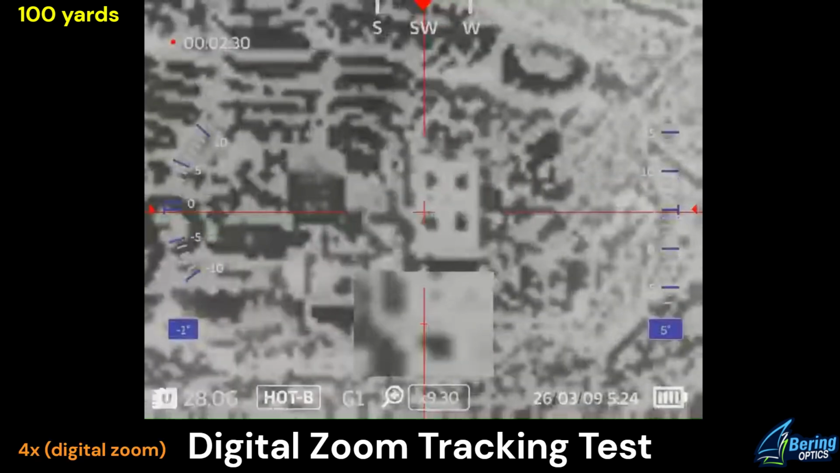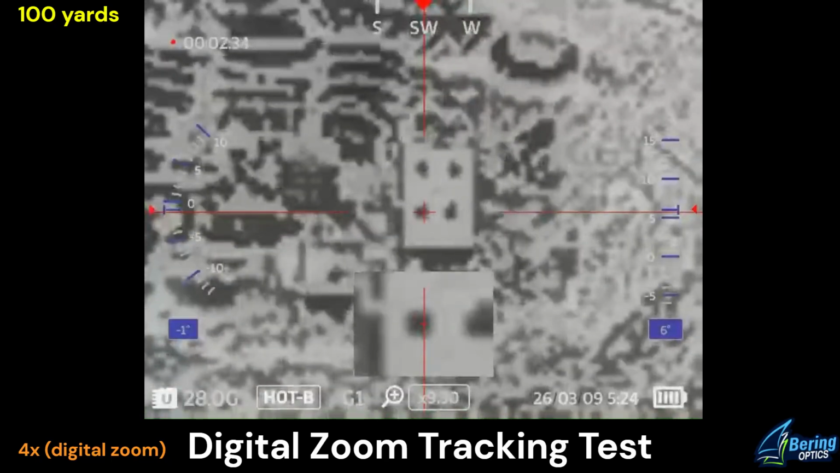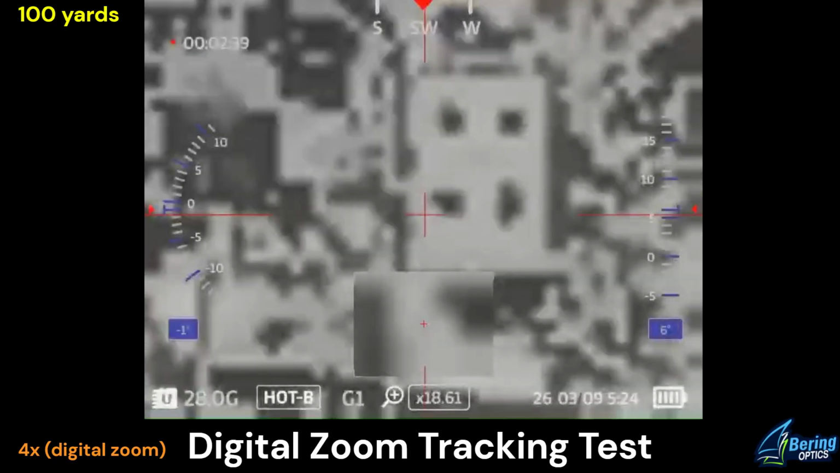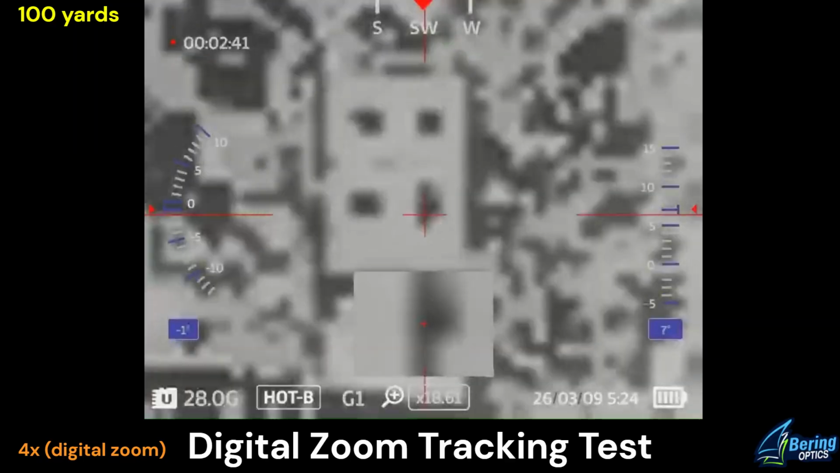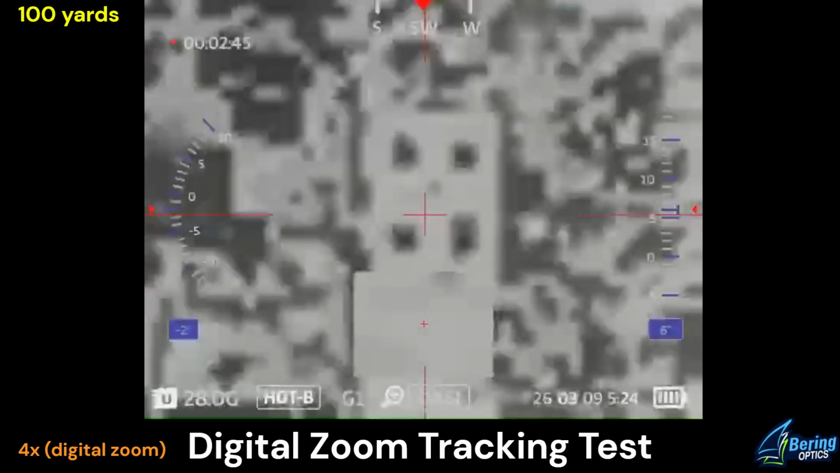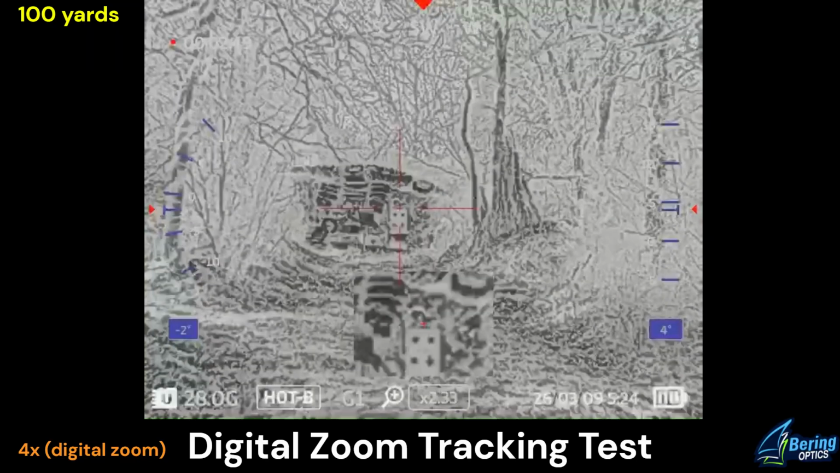Four times 9.3. 8 times 18.6. And we'll go down and check those.